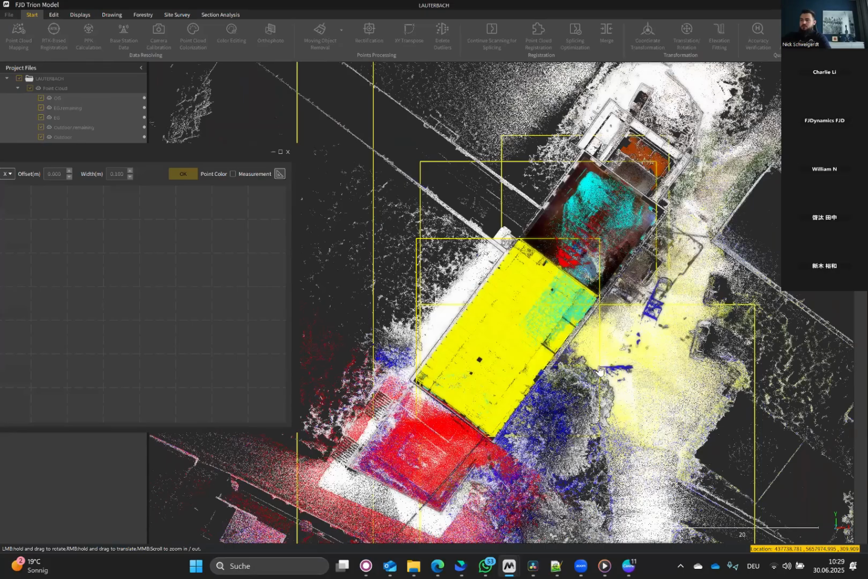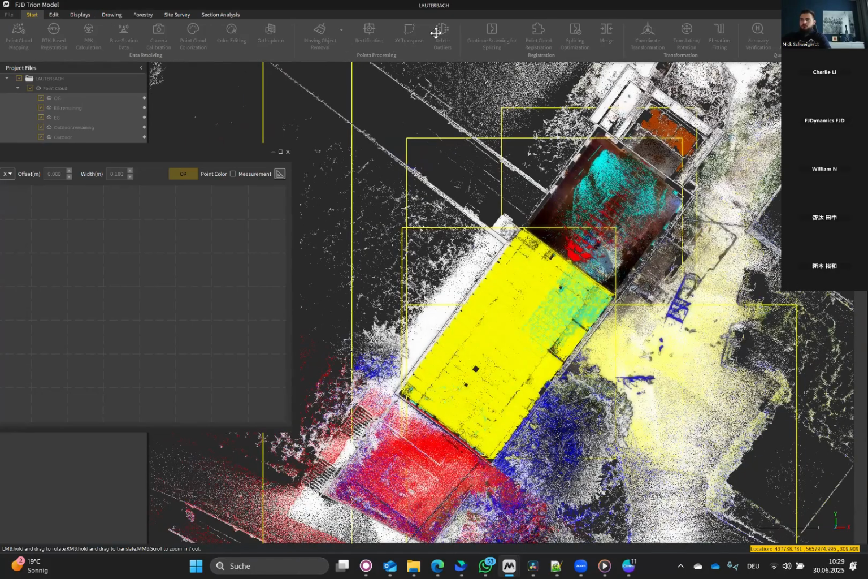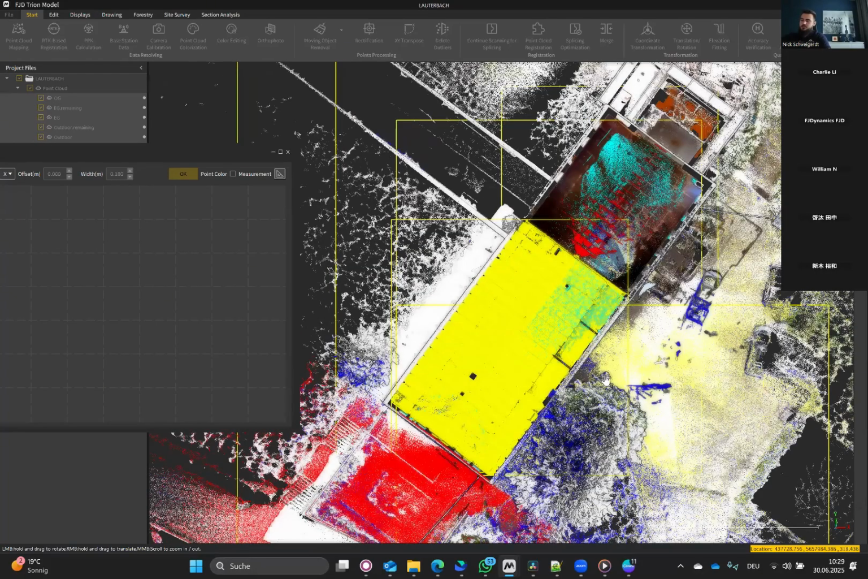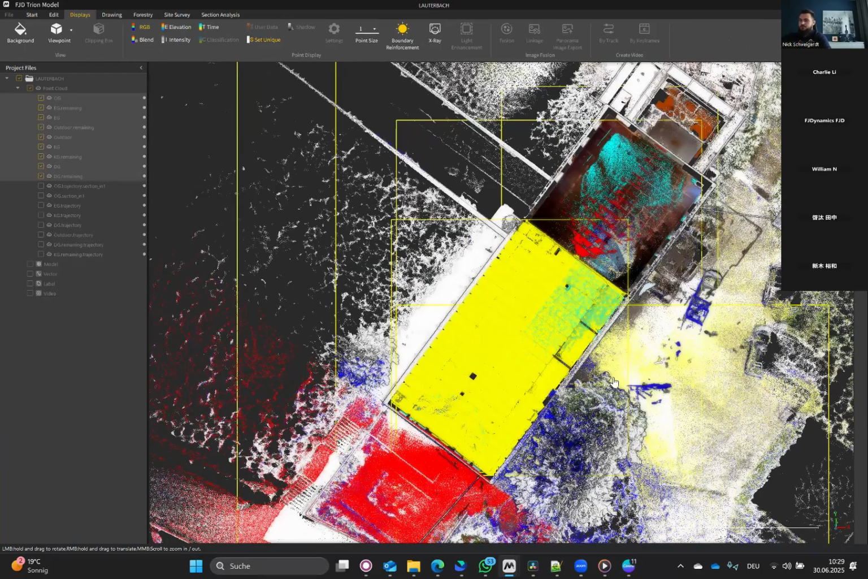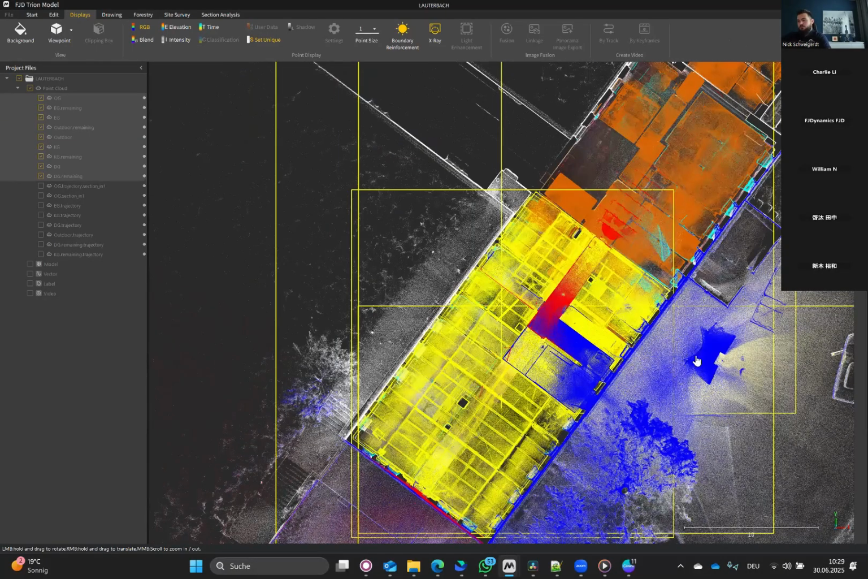comparing it to, oh, by comparing it to the outside scan. So maybe let's take a section here.